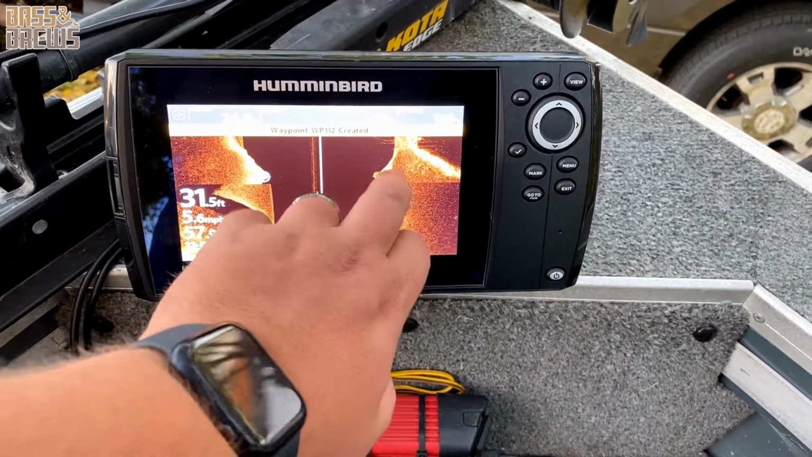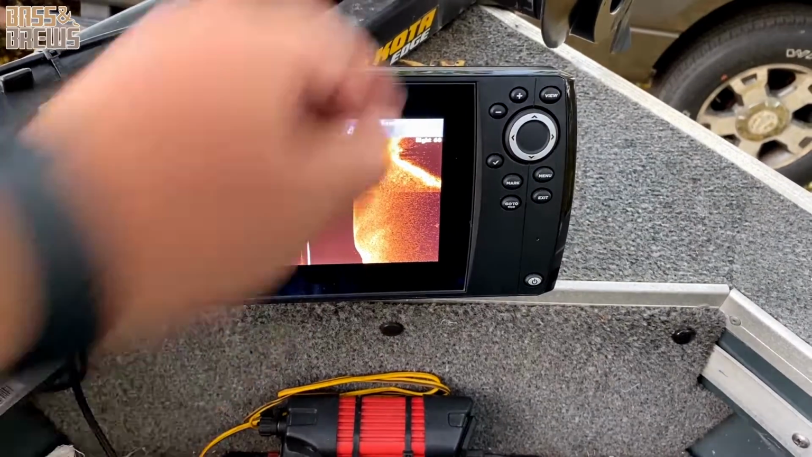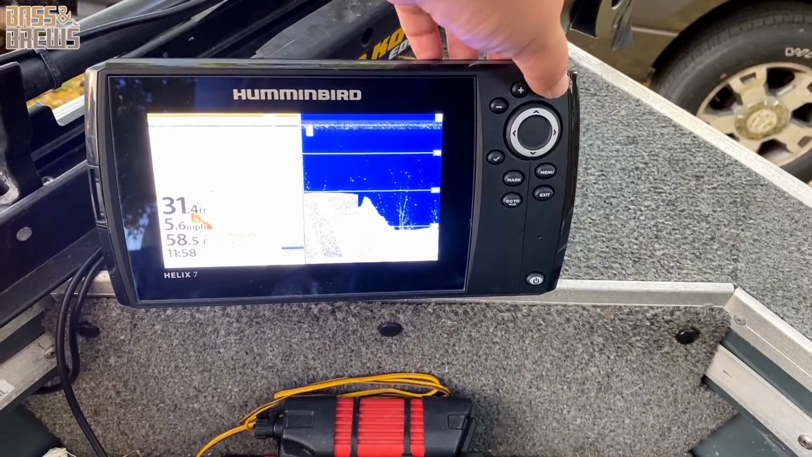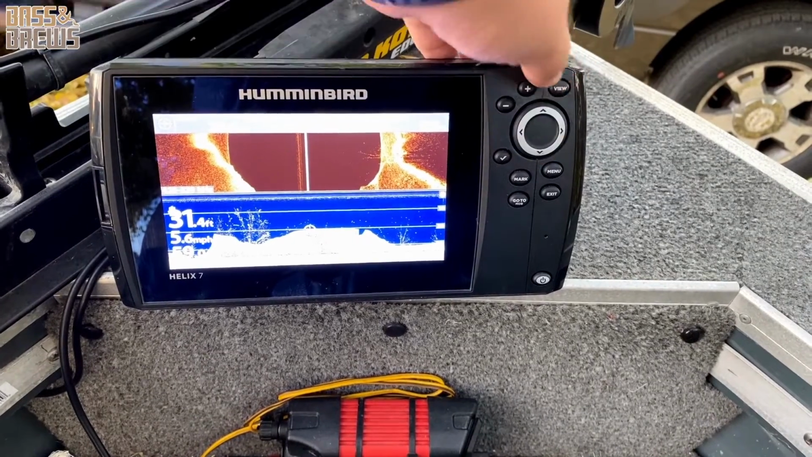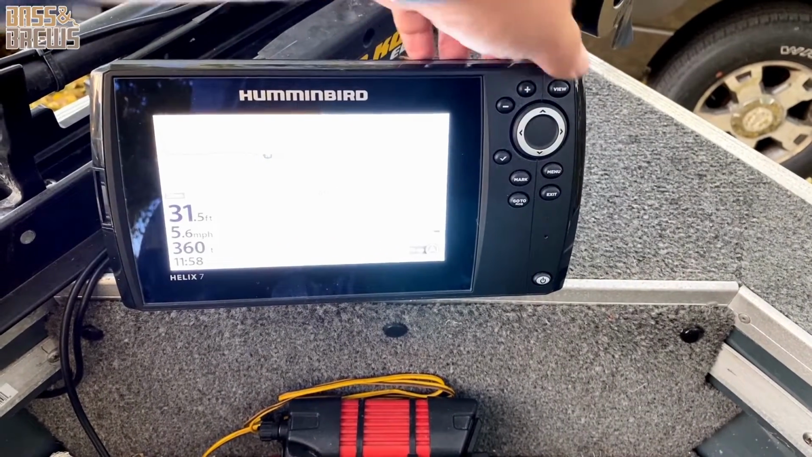On the Humminbird, you stop it, press it, boom, it's right there. So everything you have to do is through buttons, and if you don't know exactly what every button does, you have to play with it a bit until you get to the right spot.